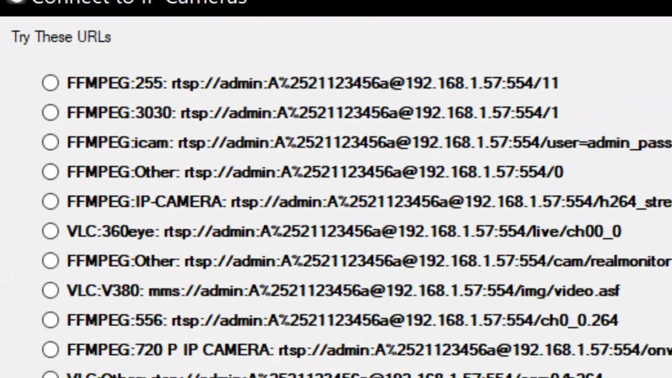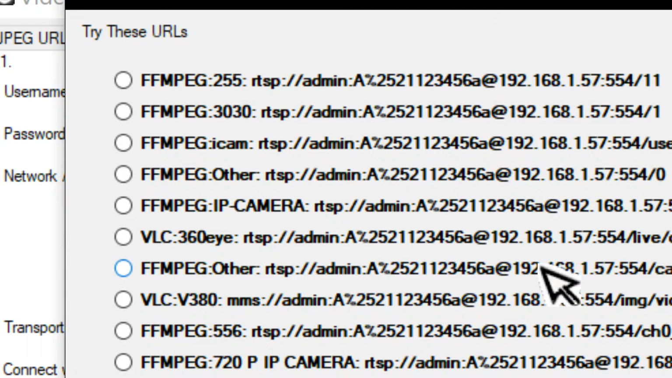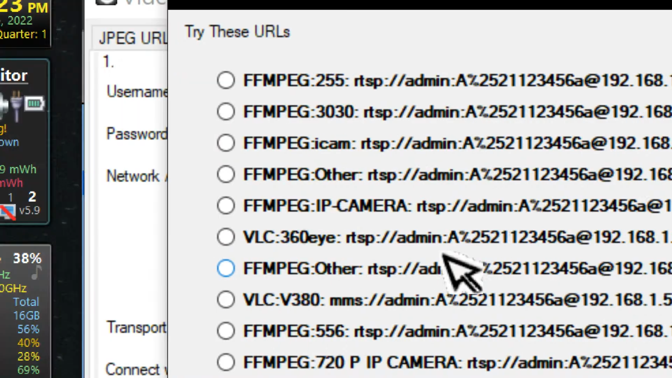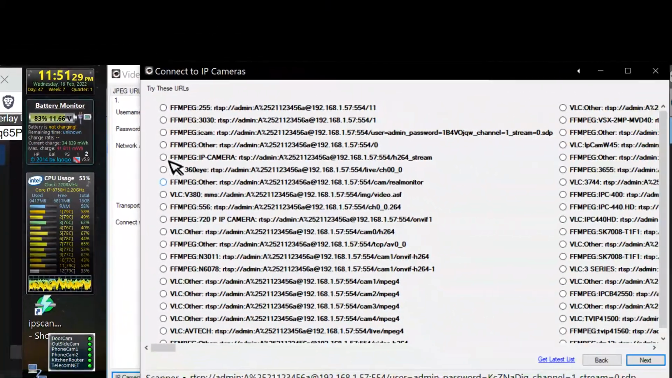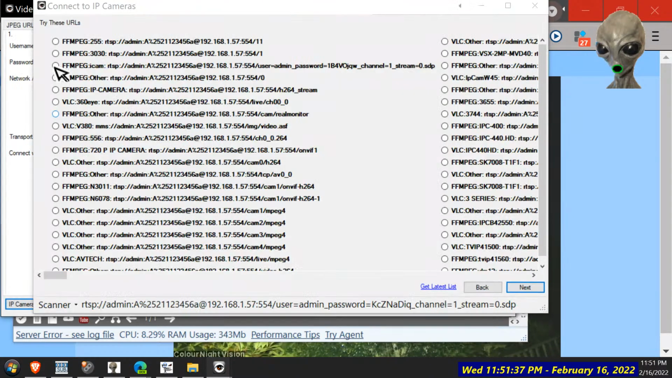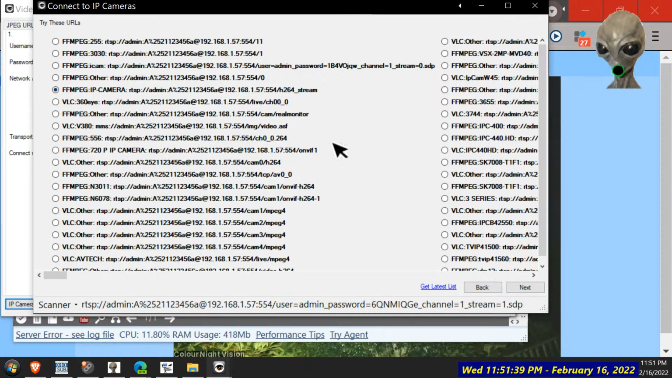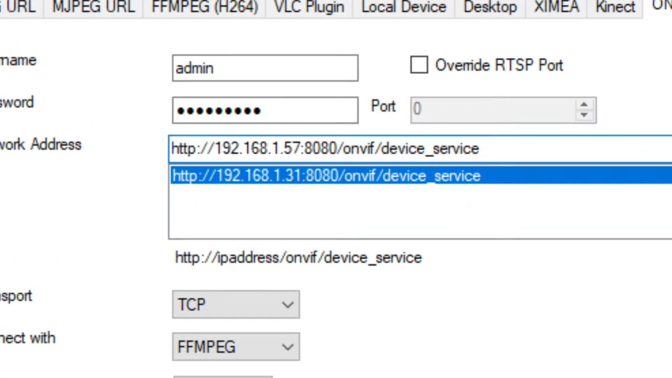Oh yeah, so I don't know. IP camera. I don't think that's going to work. Normally the simpler is the better. Yeah, it didn't put it in there, did it?